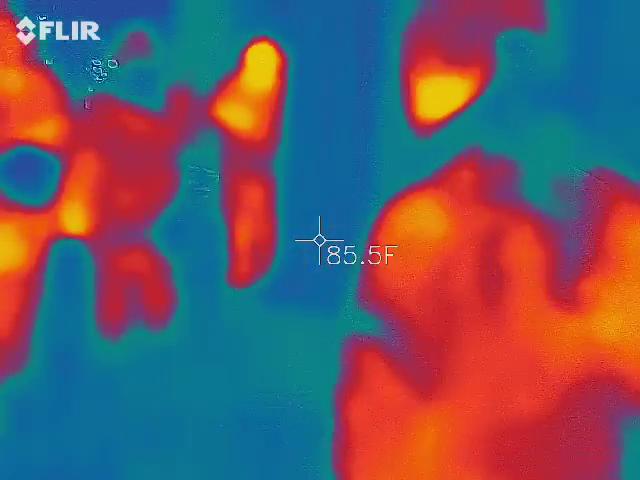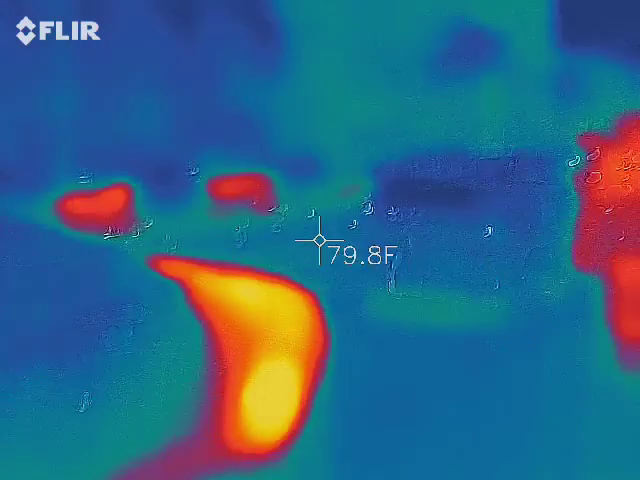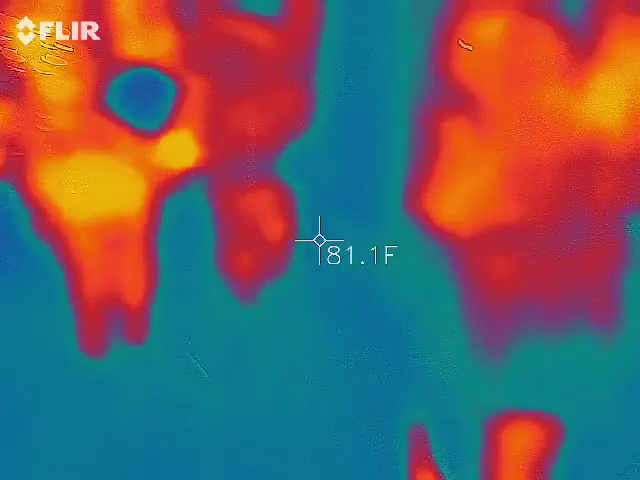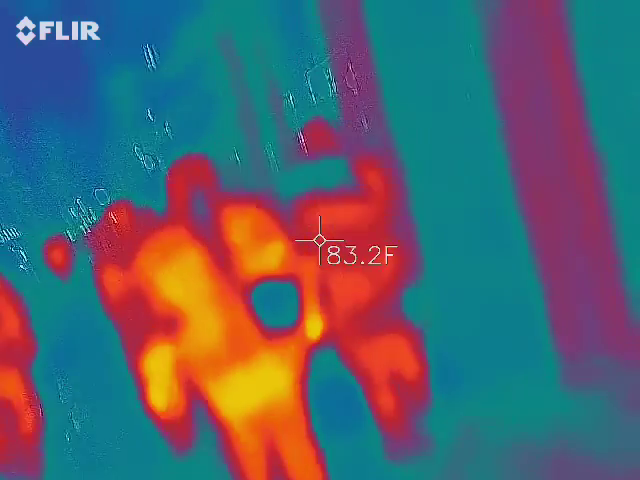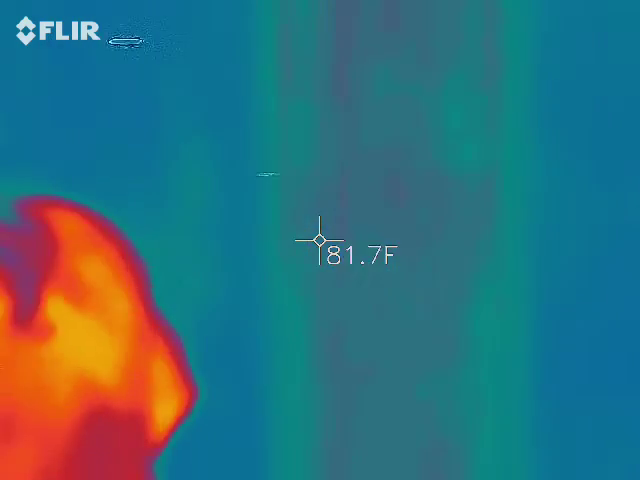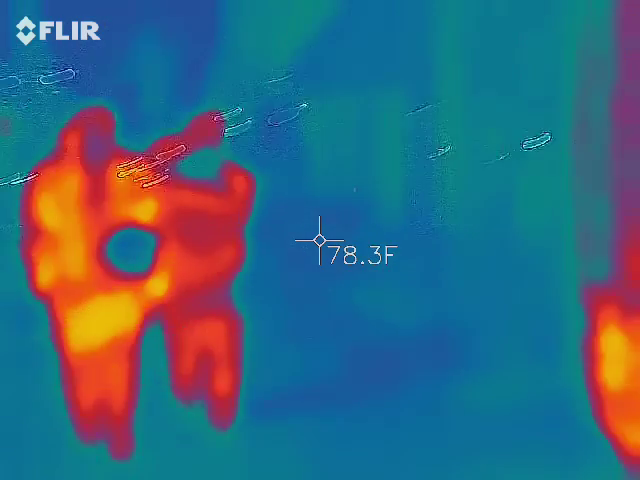Oh, they have a TV on the outside. Cool. Alright. I don't know, it's like probably every other restaurant like this is horrible.